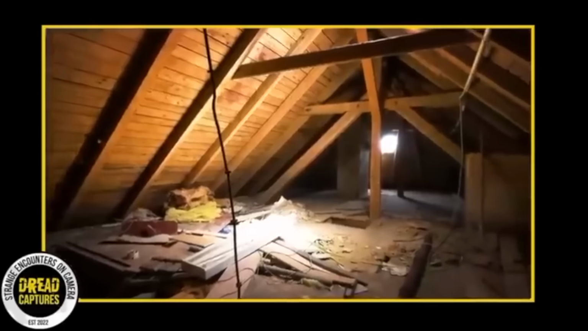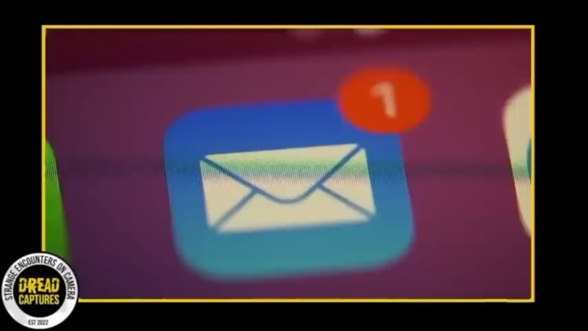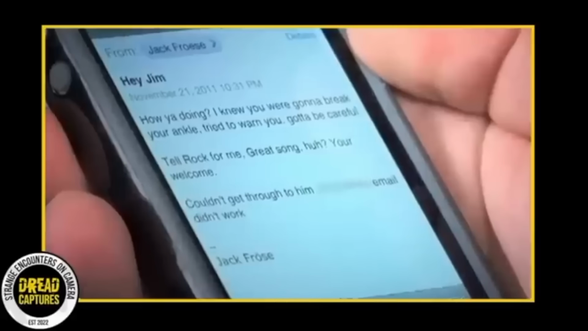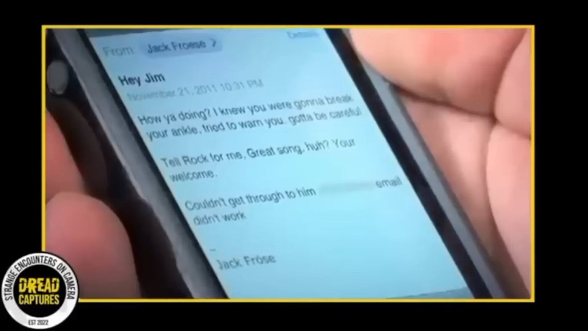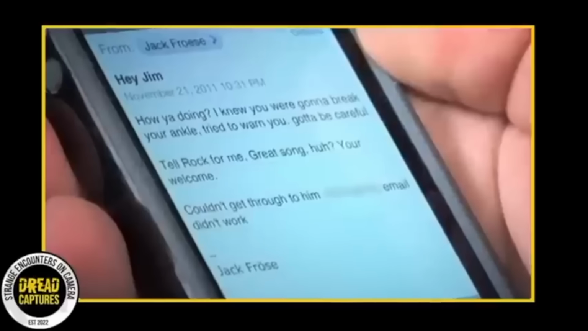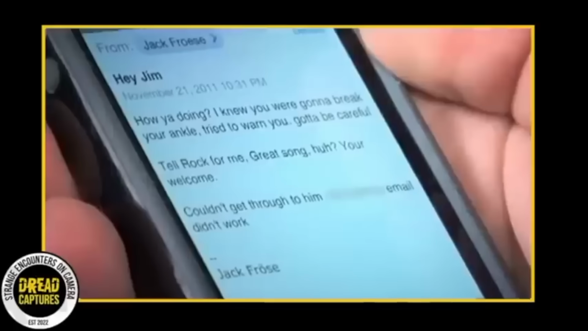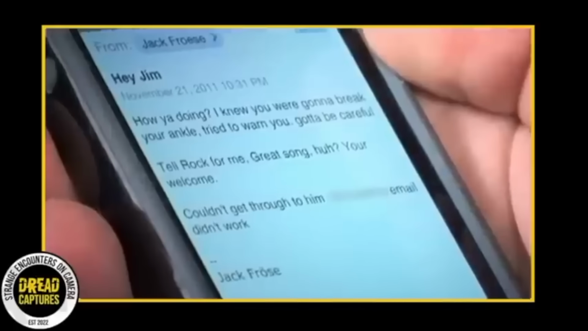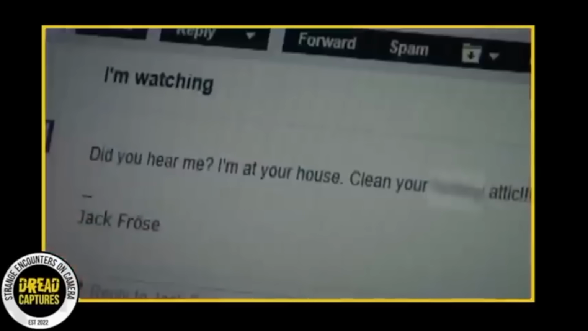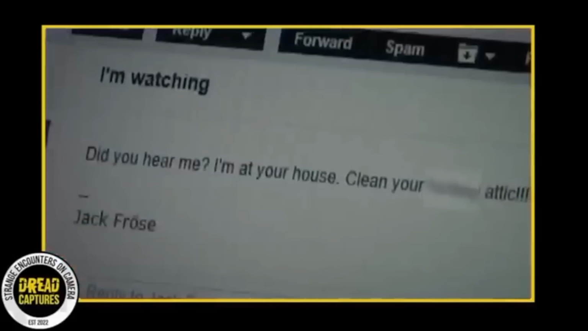Then Jimmy McGraw, Froese's cousin, also got an email about an ankle injury he had gotten well after Froese had passed away. It said, "Hey Jim, how you doing? I knew you were going to break your ankle. Tried to warn you. Gotta be careful. Tell Rock for me. Great song, huh? You're welcome." Couldn't get through to him. His email didn't work. McGraw was equally as freaked out. After these two emails, no more came and nobody could explain it.